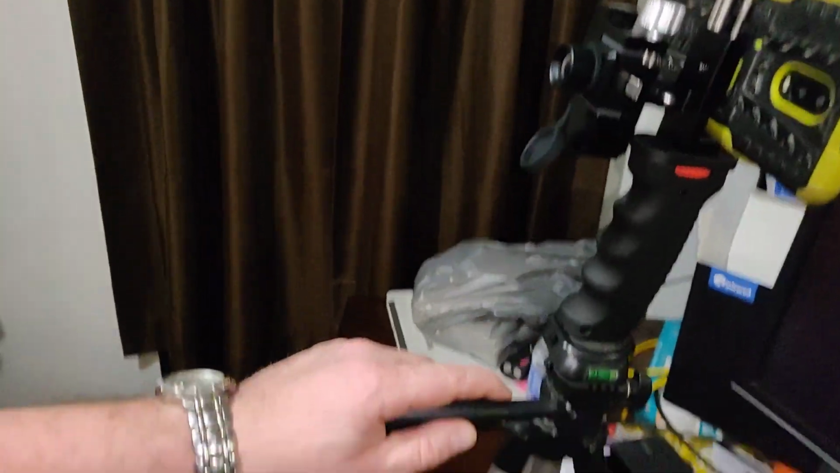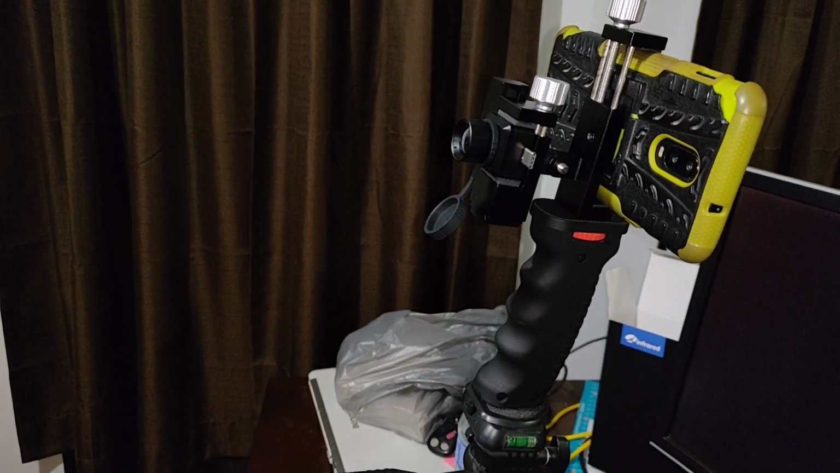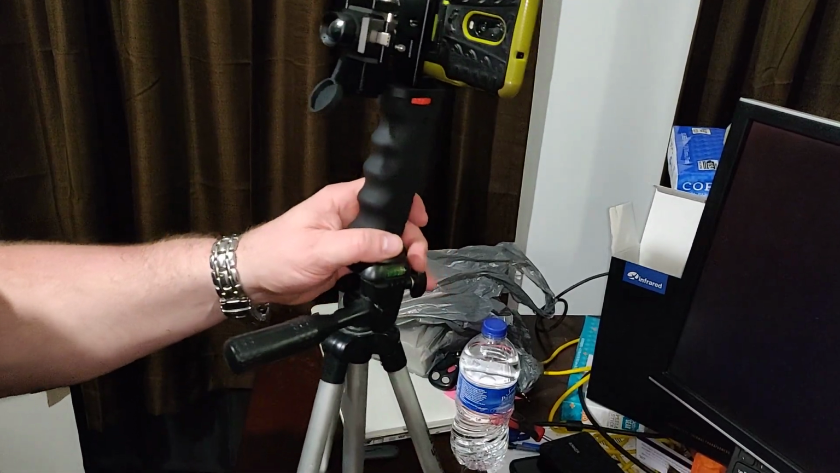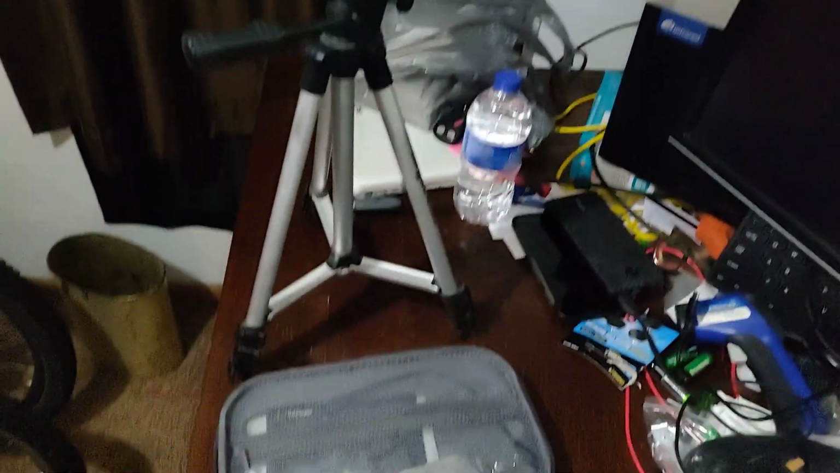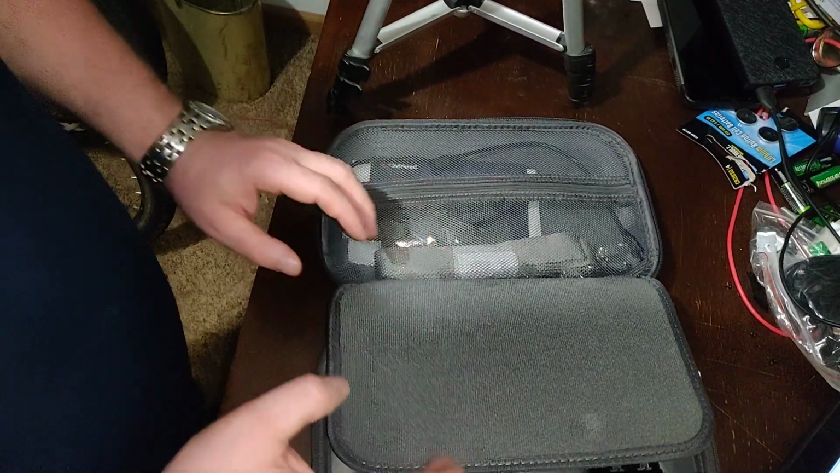And then this tripod can extend the legs, so you can go sit in the woods somewhere, sit in a prairie, field, whatever, camping, whatever kind of cool things you can come up with. Now we've got a few more things in the box. Not a whole lot, but a few.